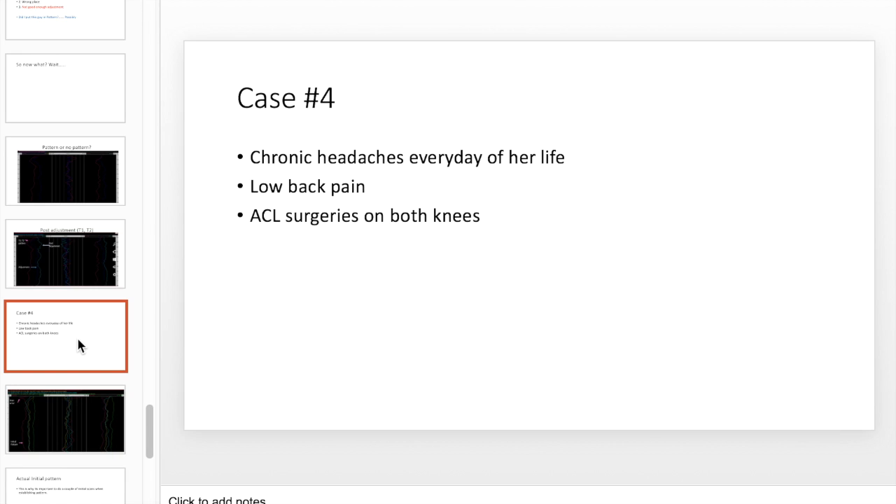All right, here's another case. Case number 4. This person has chronic headaches every single day of her life, every day. For as long as she can remember, she had low back pain, and she's had both ACL surgeries replaced on her knees. She was a basketball player, or at least liked to play basketball.